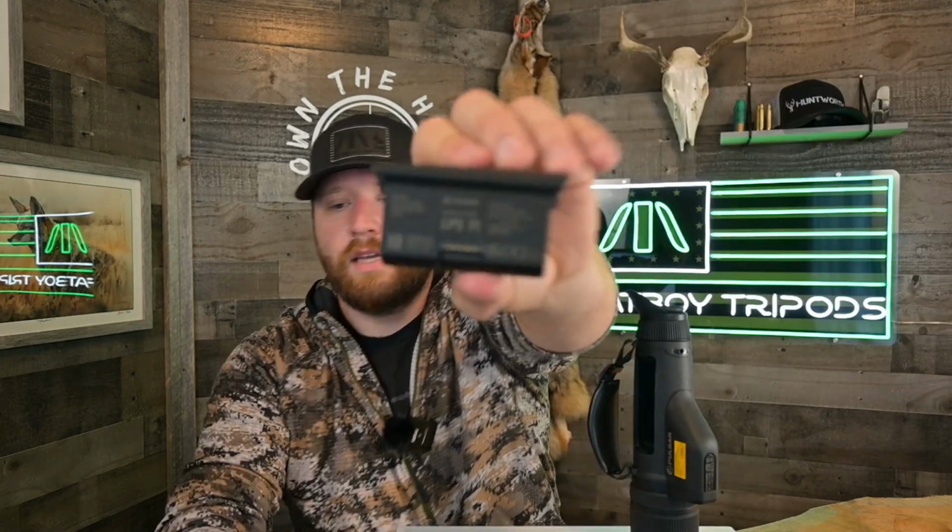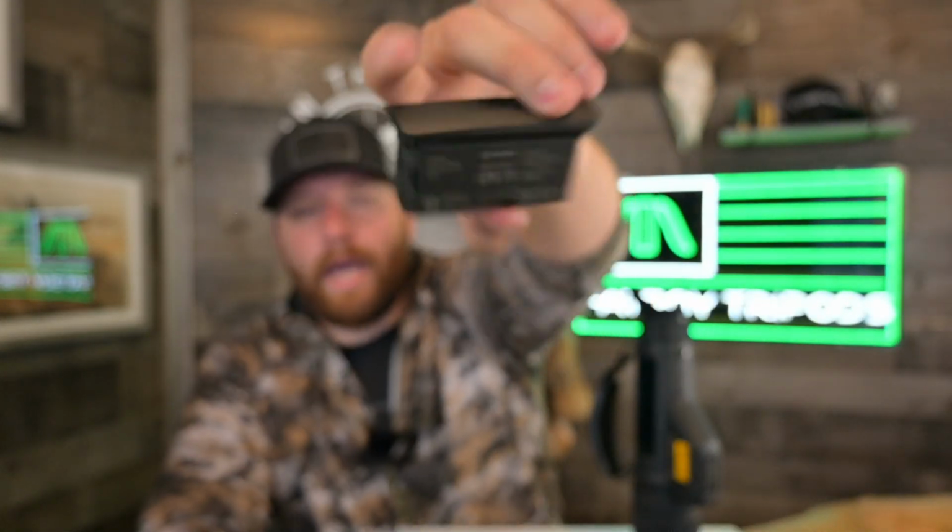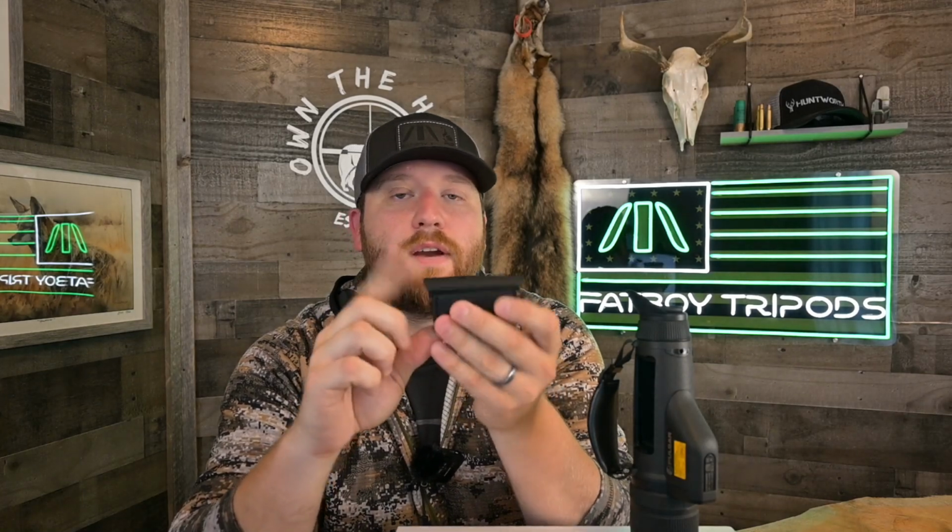It's very nice. Battery life's okay. It's not amazing. So you're probably going to want to pick up another one of these Pulsar batteries. And these are a new battery. They're new for the Telos. This is the LPS 7i battery system, and they use a special door that kind of snaps onto the battery, and Pulsar does include another one of those doors in the box. But you know, it's one of those things, if you're gonna have this unit, you should probably pick up a spare battery just so you have it.